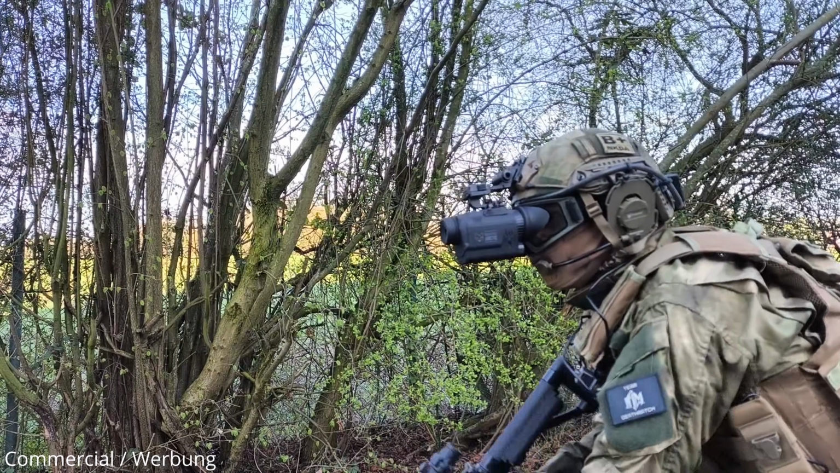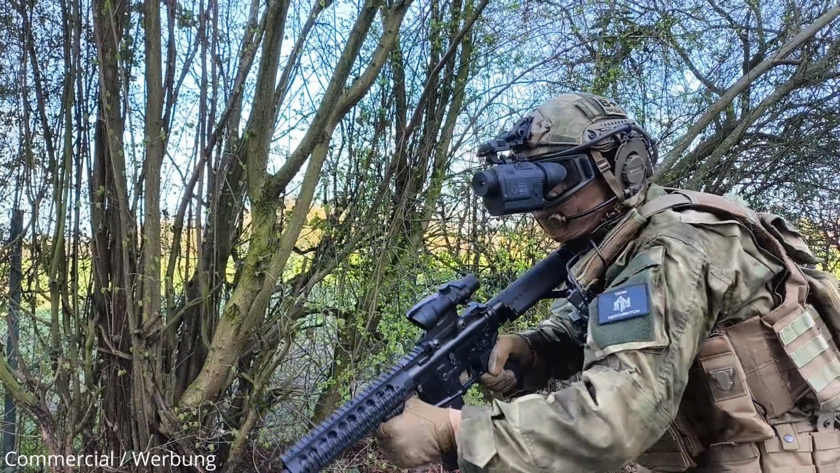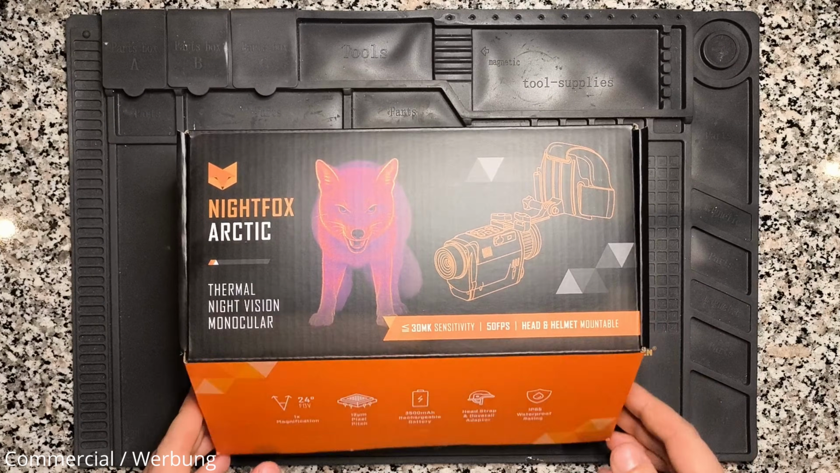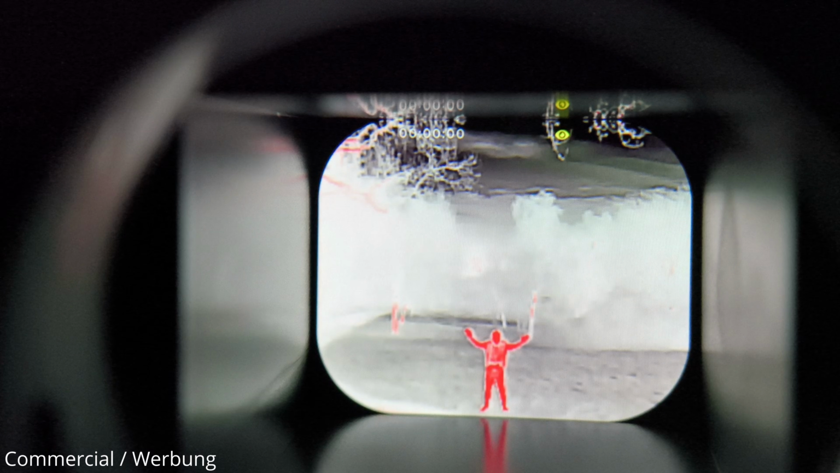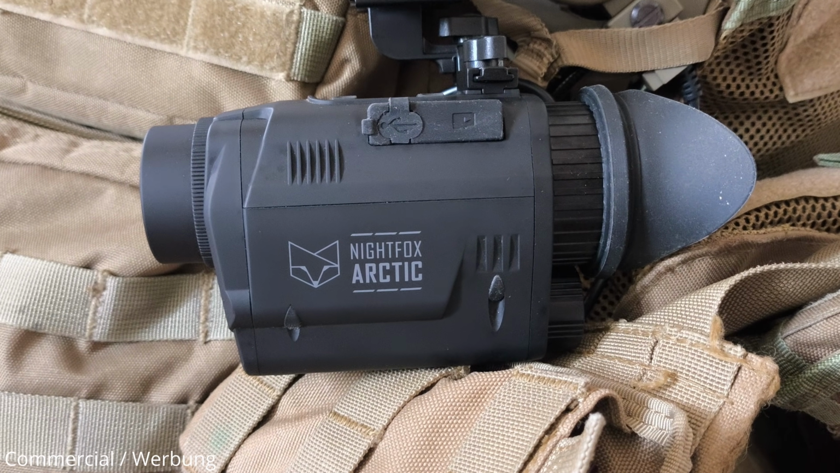Fortunately, Nightfox recently have added a thermal vision gadget to their product range and asked me if I would like to test it for you. So let's check out together what's inside the box, what the main features of the new device are, and if you really benefit from using it during an actual Airsoft game day. Welcome to this review of the Nightfox Arctic Thermal Vision Gadget.